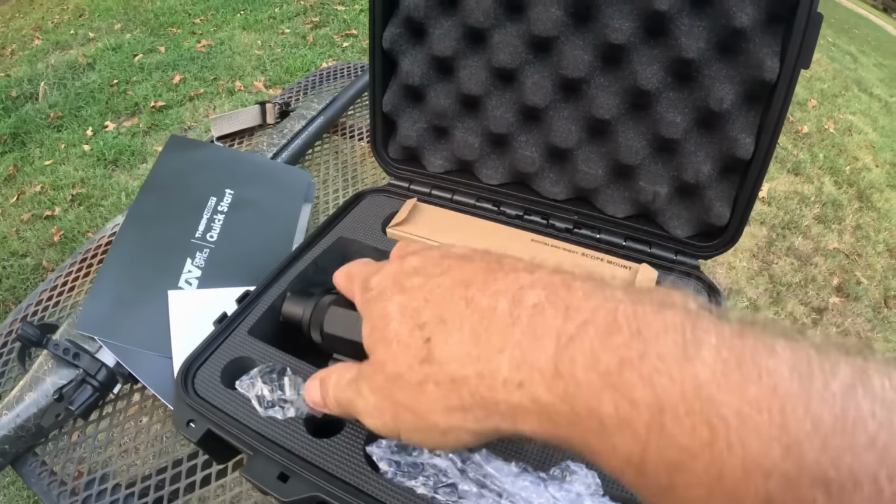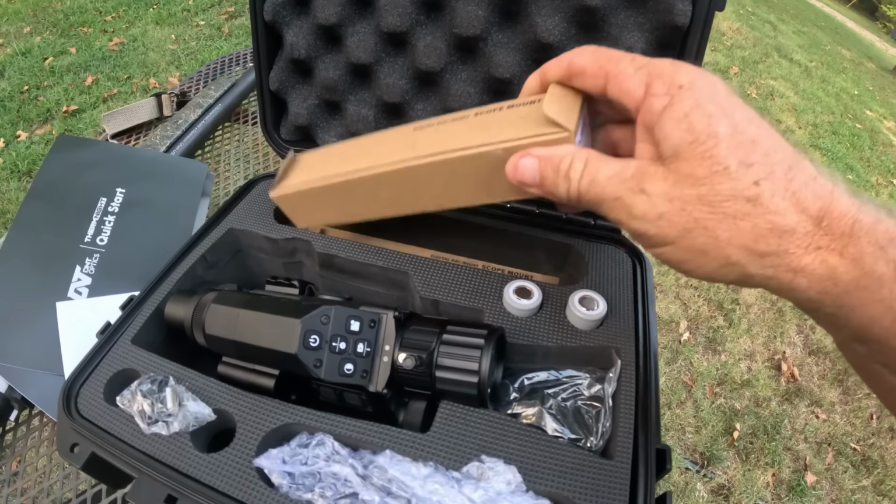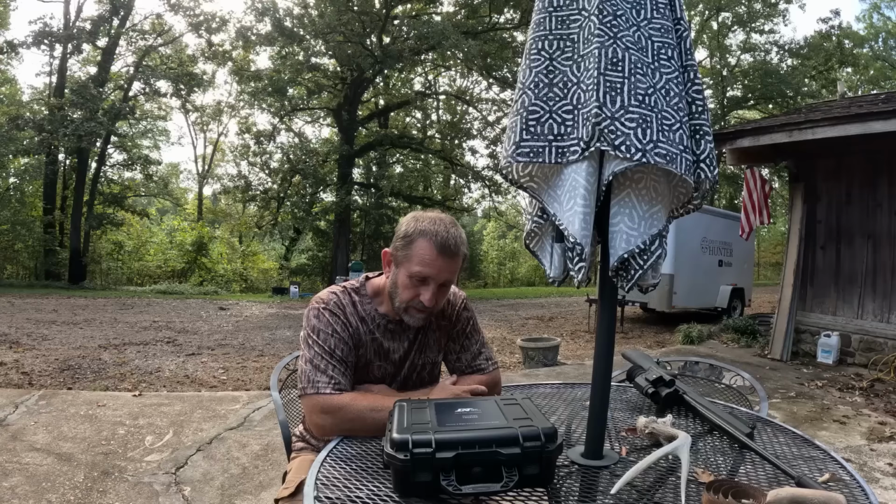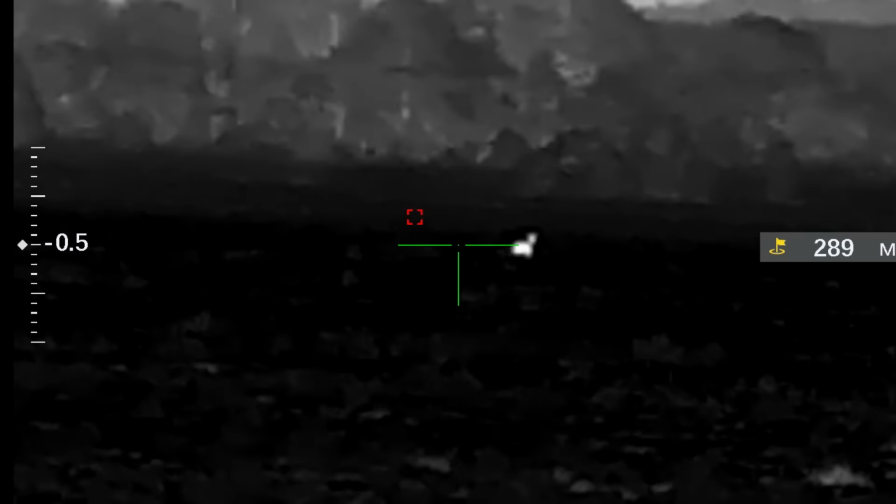Let me tell you what I really like about this scope. It's a basic price point, a good beginner scope to get in. I carried it, had it on my 308 some, and got on a couple of coyotes. I missed one, but it wasn't the scope's fault. After I went back and played the footage, I just shot under that coyote.